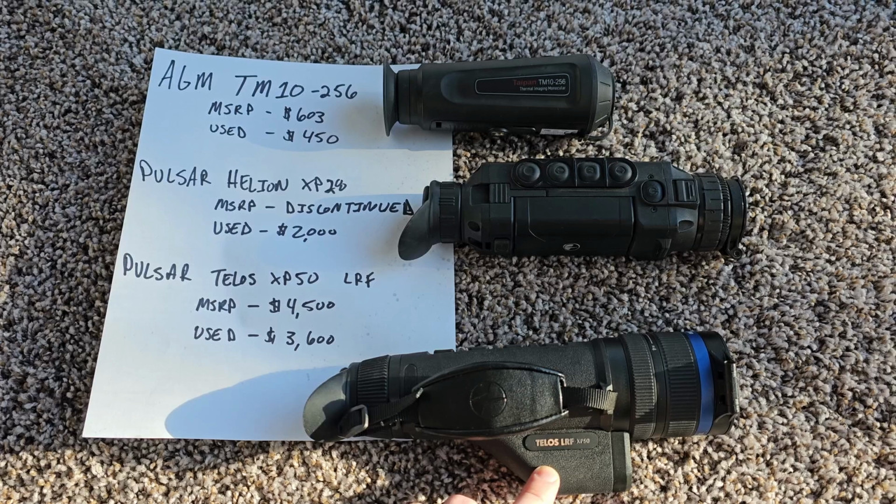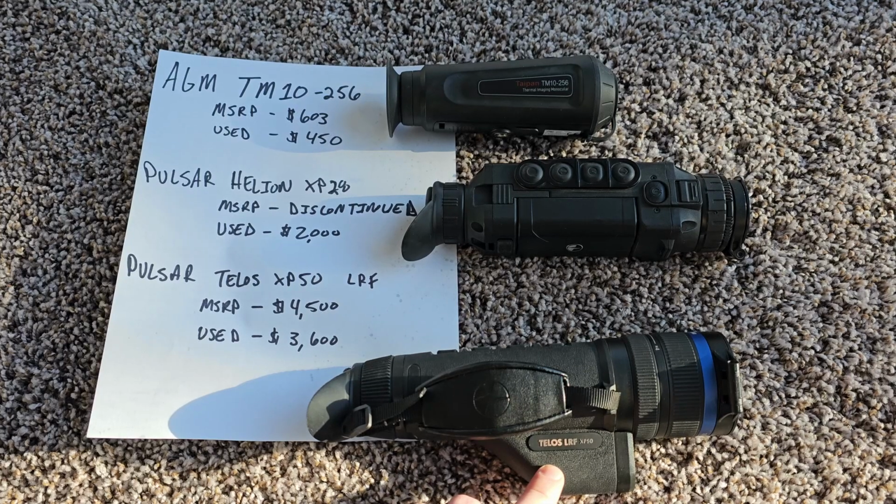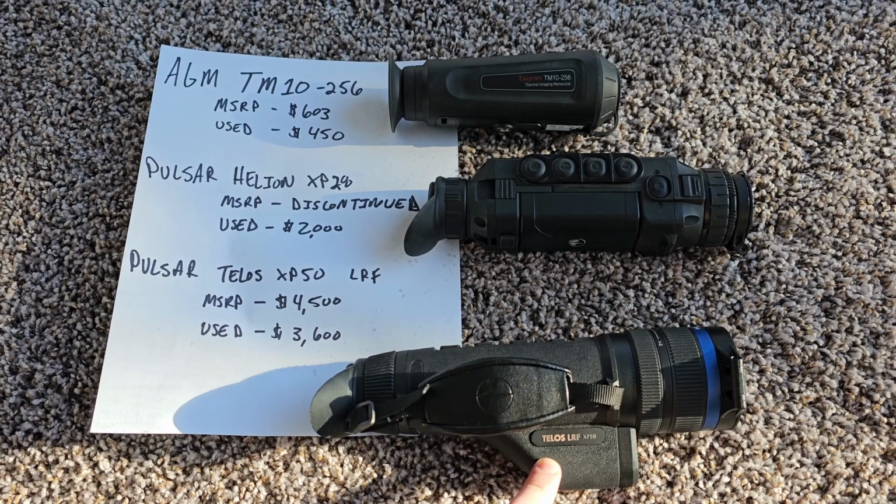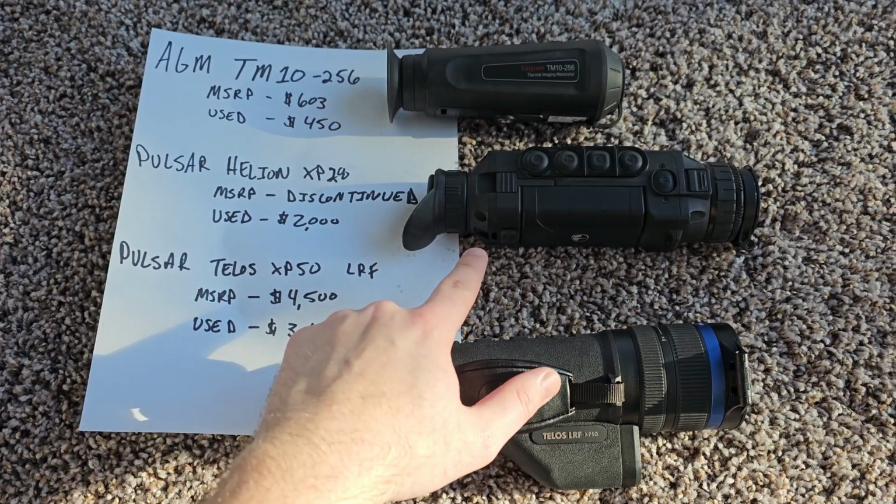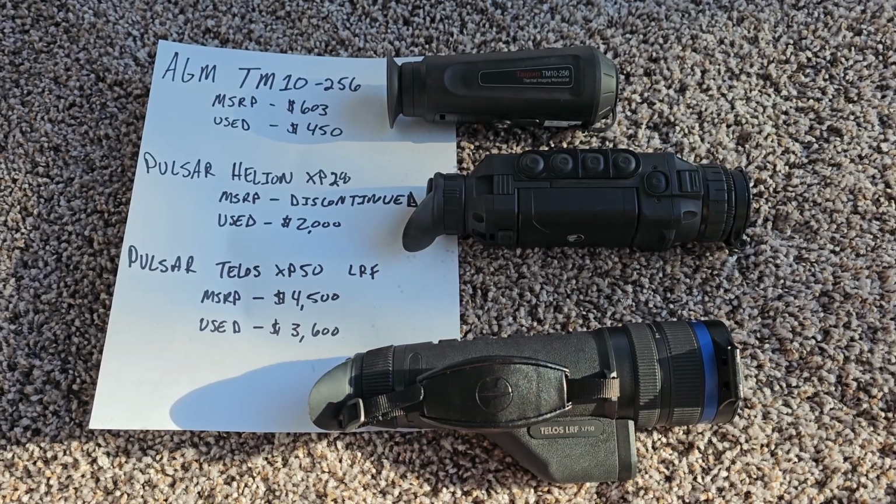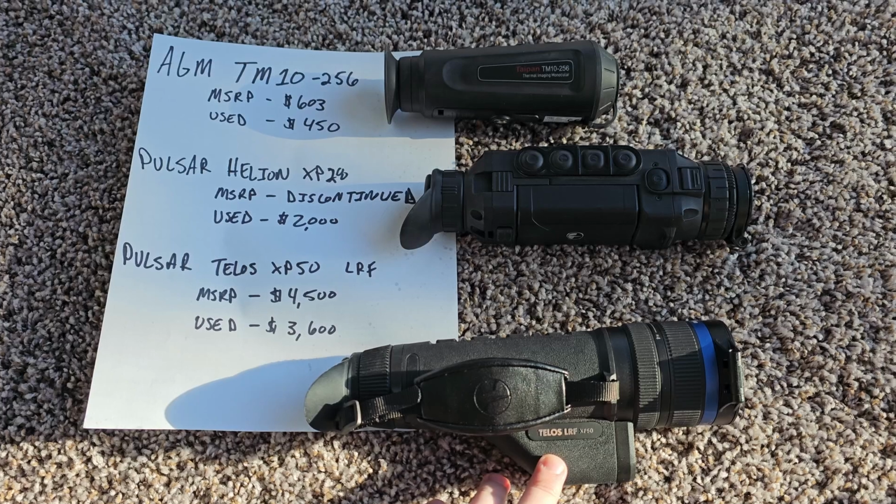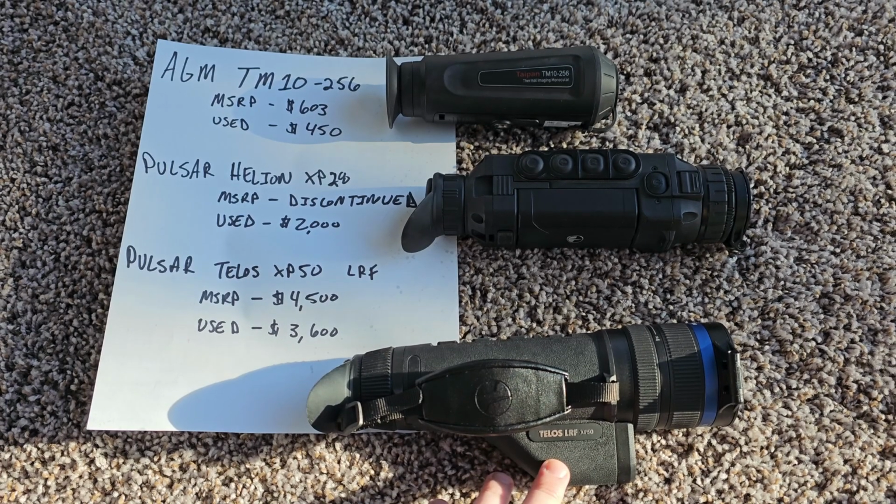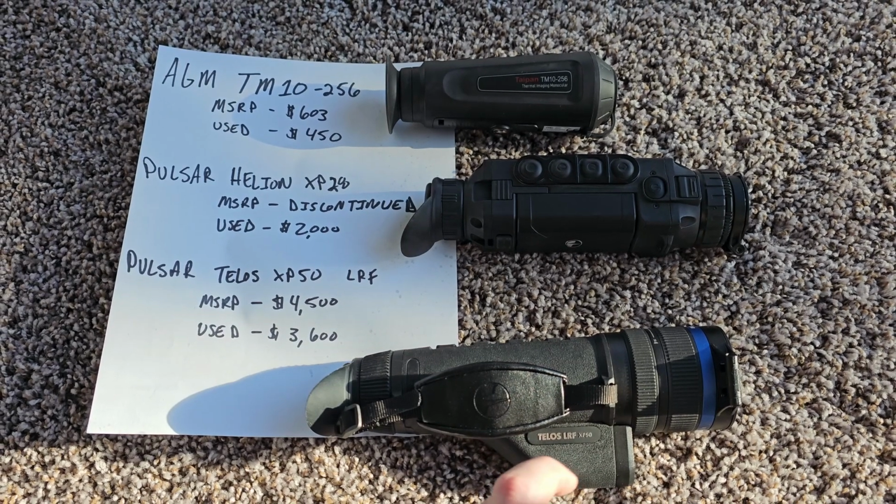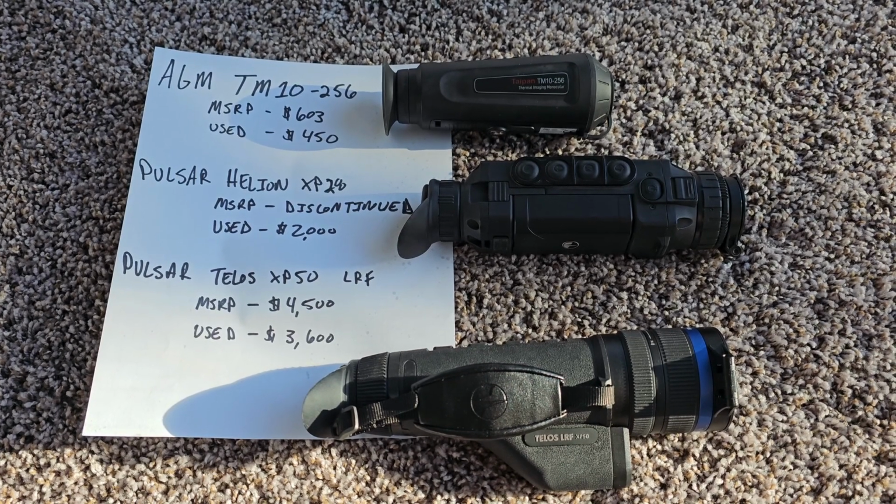So as a wildlife photographer with an interest in kind of smaller mammals and especially birds of prey like owls, we'll see that the field of view on this Telos is about 12.5 degrees. I believe this Helion XP28 is around 22 degrees, and the AGM up there I think is around 17. But what we'll find is while this Telos unit provides outstanding image quality and the detail is amazing, it's very annoying to use in everyday use because the narrow field of view really limits how fast you can scan, and you have to be much more thorough and invest a lot more time.